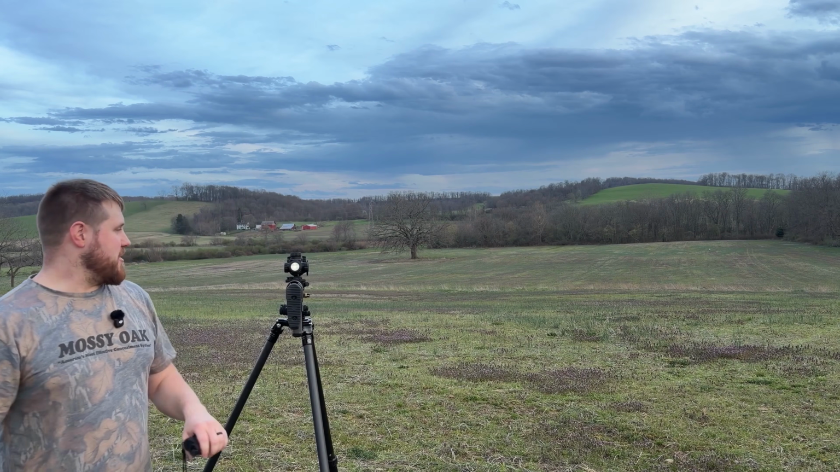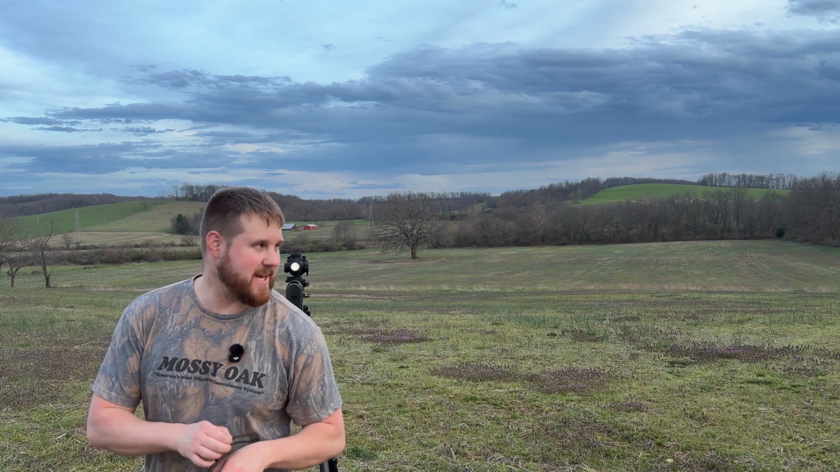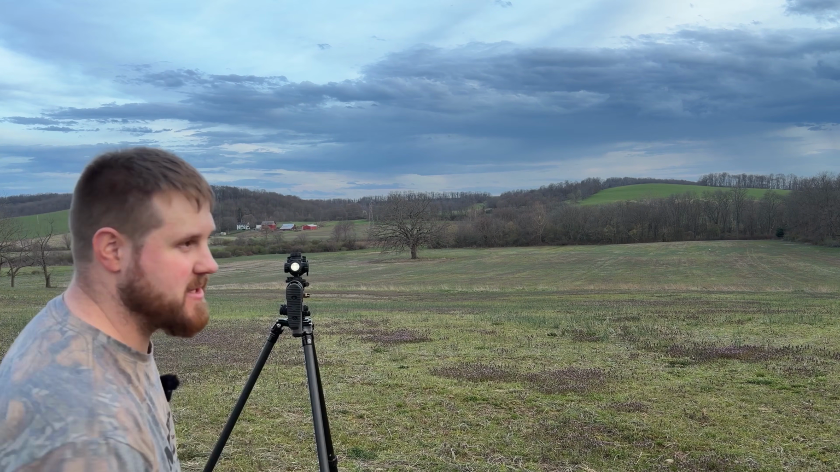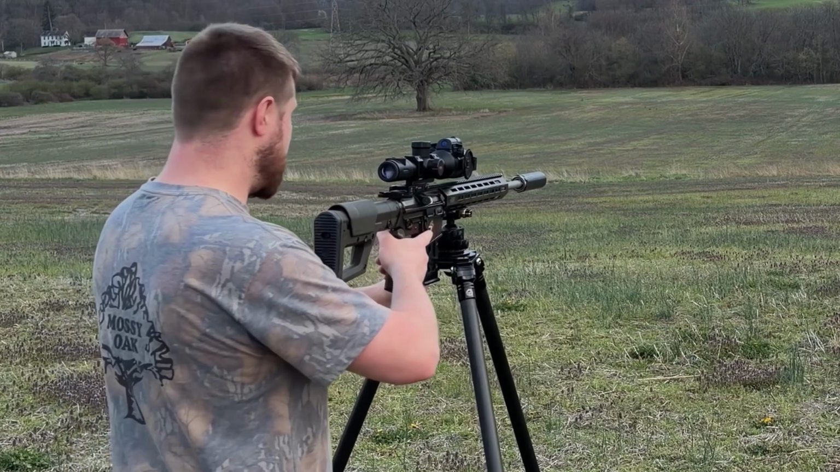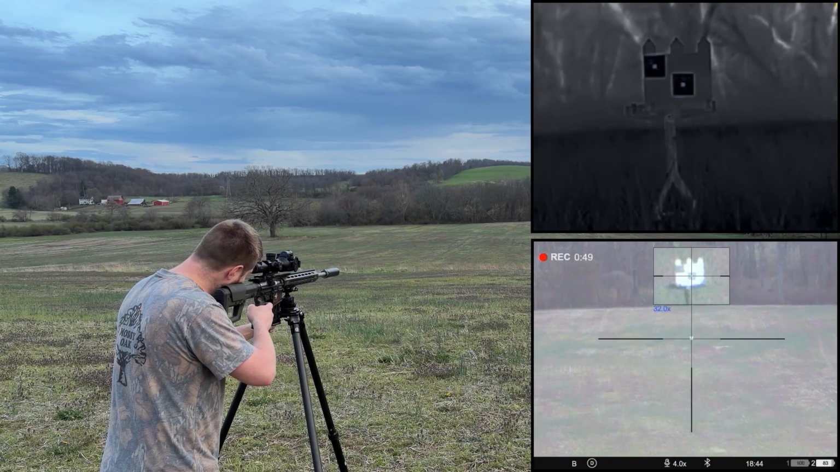Okay, I keep getting 320, so I'm gonna step up like 5 yards. Try to get her rocked in at 315 based on that height over bore for this gun. See where we're at. Let's do that middle one.